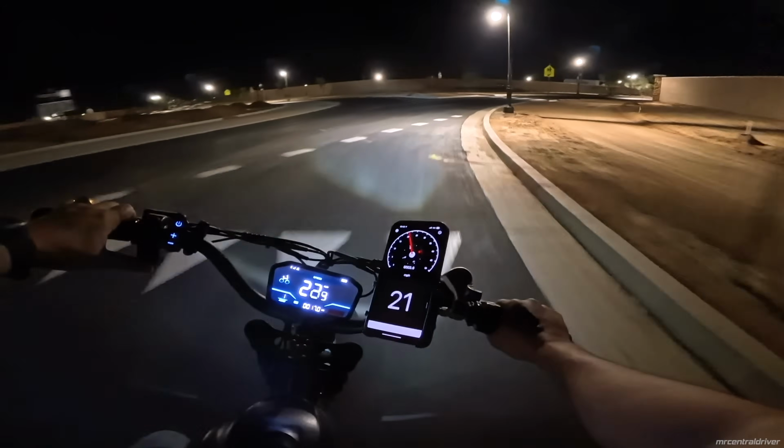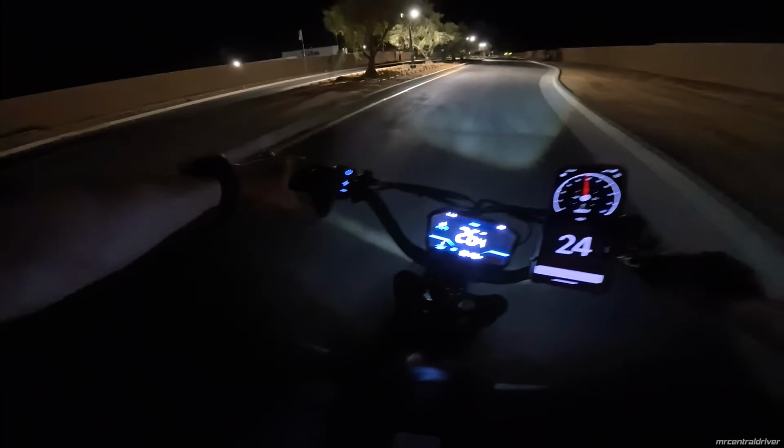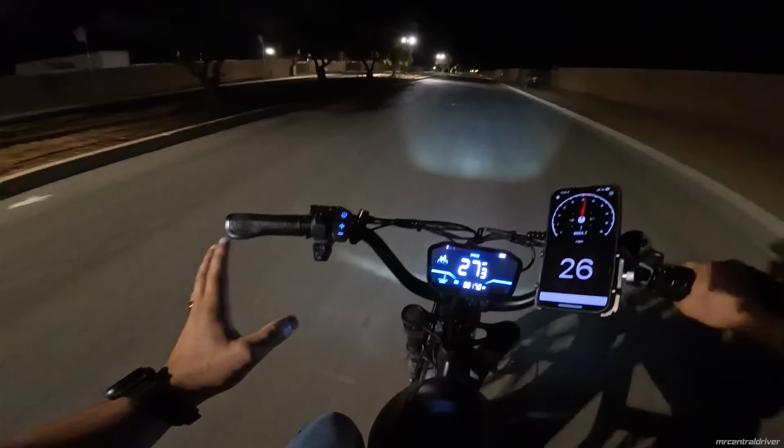That's my stupid little horn. The horn is crap. I'm sorry, guys. The horn is crap. I don't like it. I wish they upgraded that horn. If they upgraded it, it'd be great. That's like a 2 out of 10 horn.